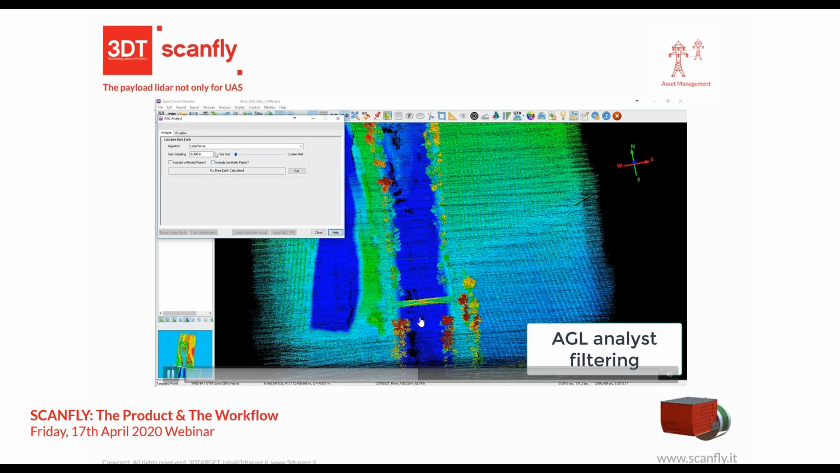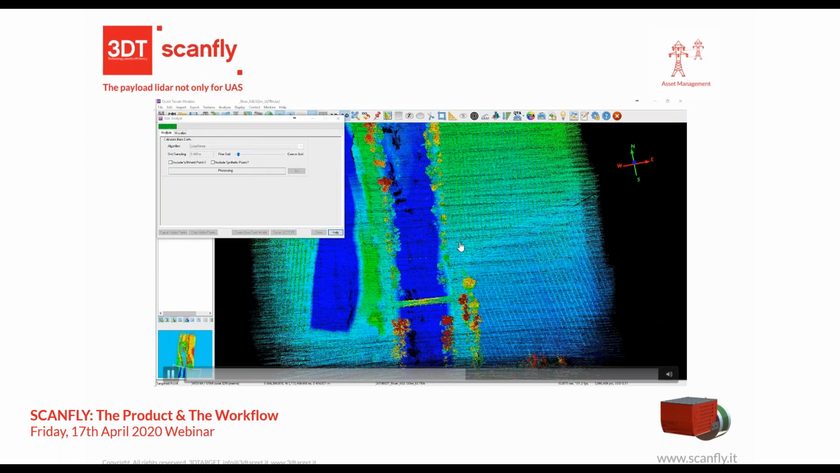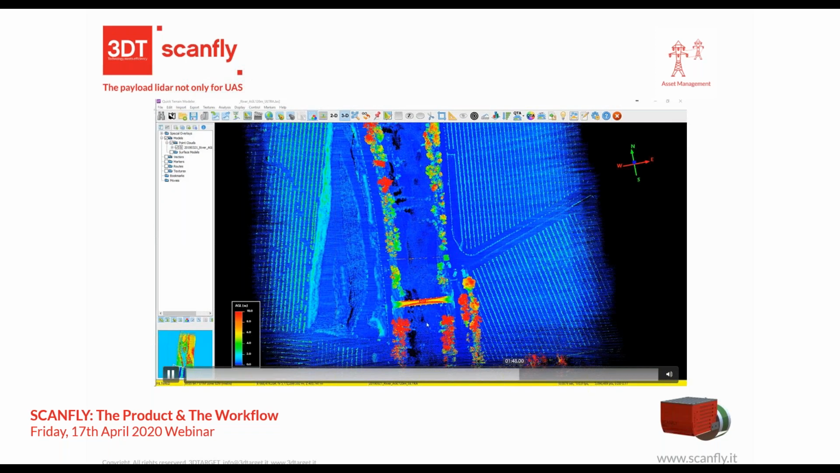In this case, this survey was performed for redoing part of the river border, and they needed to have the DTM without the vegetation. And here you can see how the system is performing a very fast filter out,